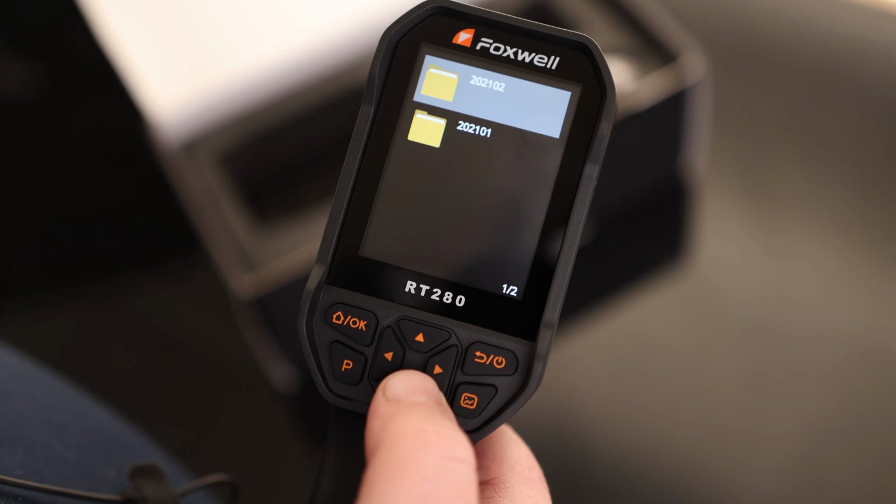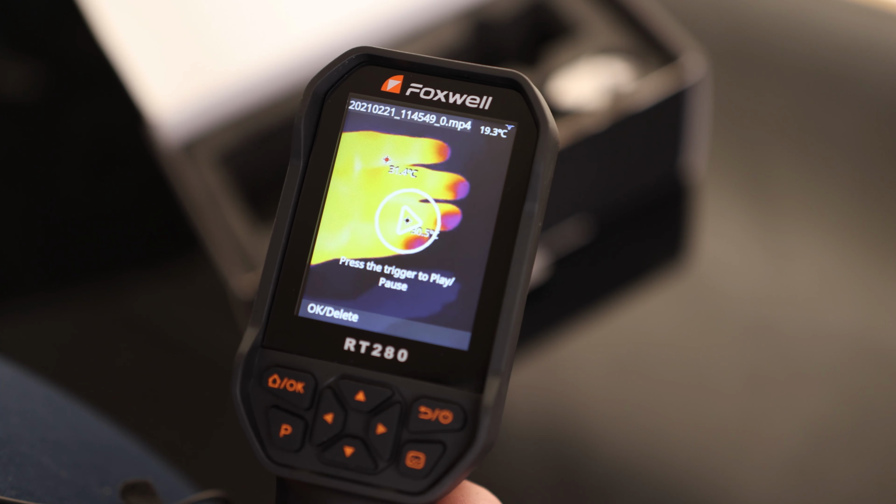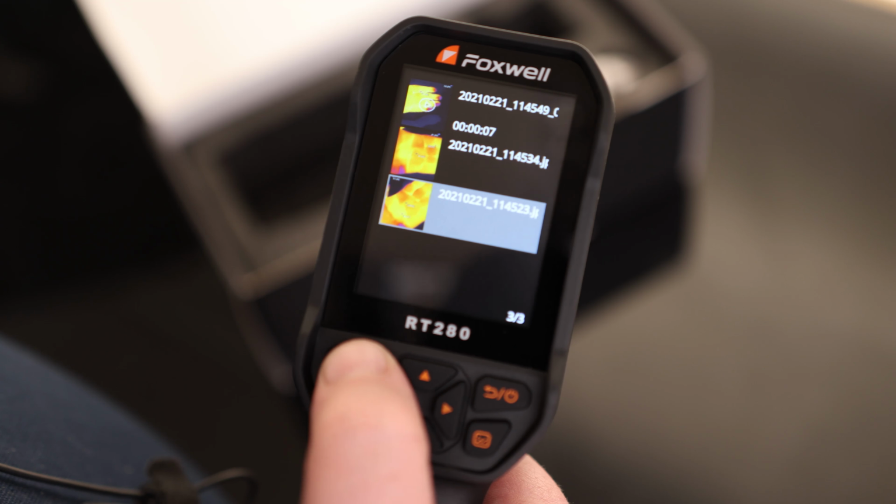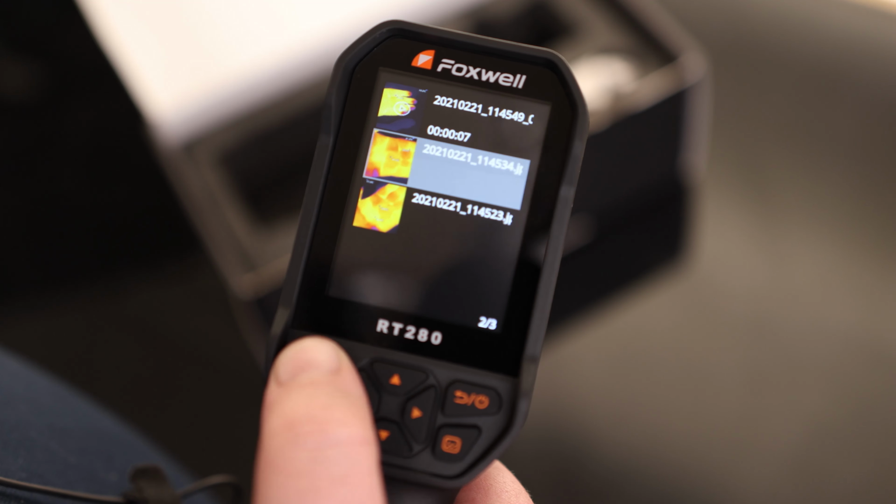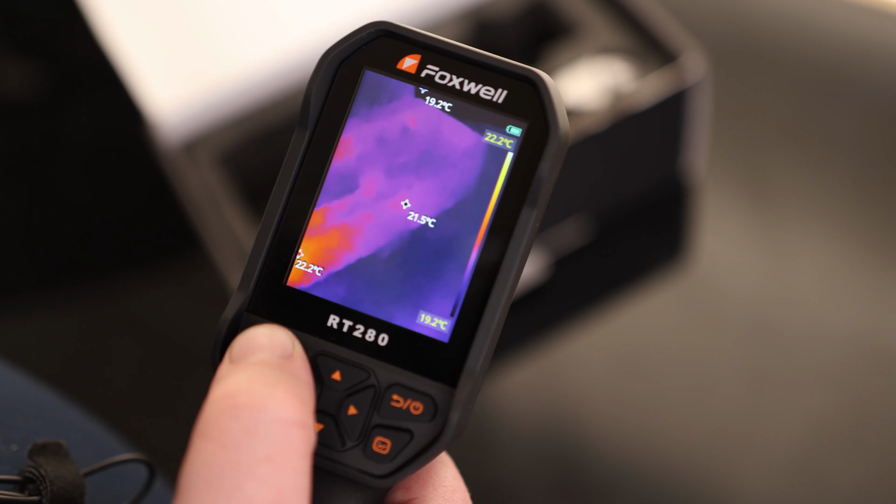This button here on the bottom right, we have got our folders. There we got our picture. And we can play that video. So we got our first two pictures. It even has the highlights of the temperatures it was checking at the time. So if you need to take this and go show your boss, you'll be able to show him exactly what you were looking at the time.